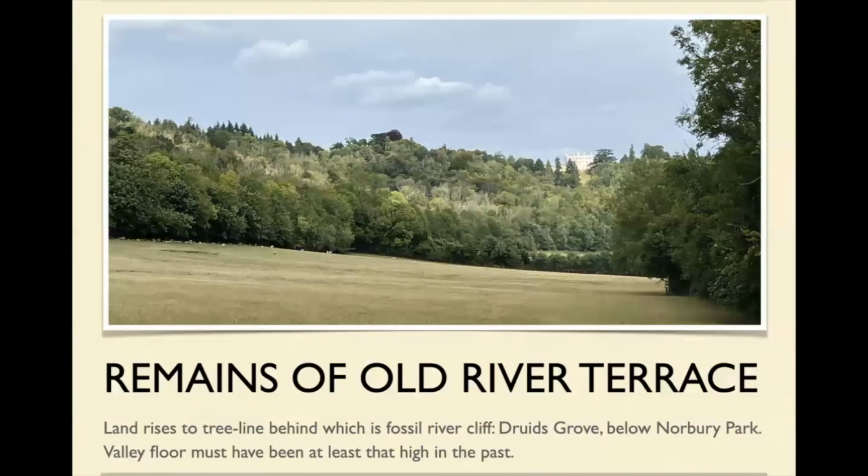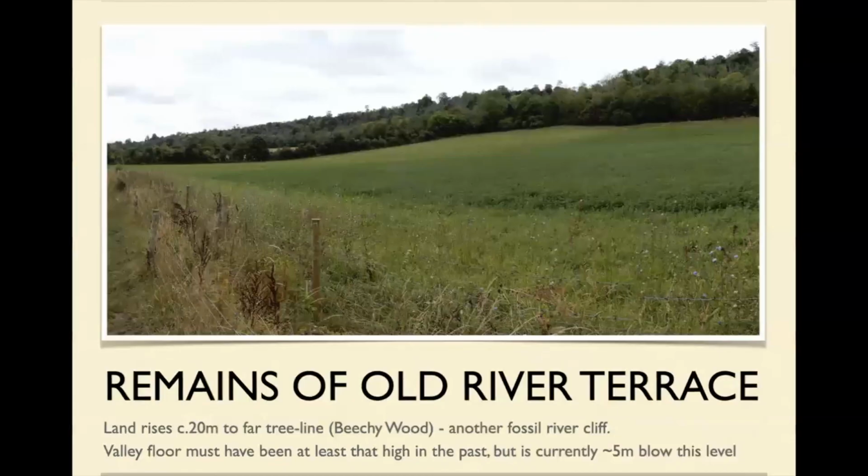So we walk a bit further along and we can see that this is the remains of the old river terrace. The river's over here somewhere, and the ground rises up gradually to about 60 meters, about up here, well above the current level of the river. This is still terrace. The back of that is the river cliff. So we know that there was a river up here at that level cutting that cliff at some stage in the past. There it is again, looking the other direction, with this gentle rise to, in this case, Beechy Wood.